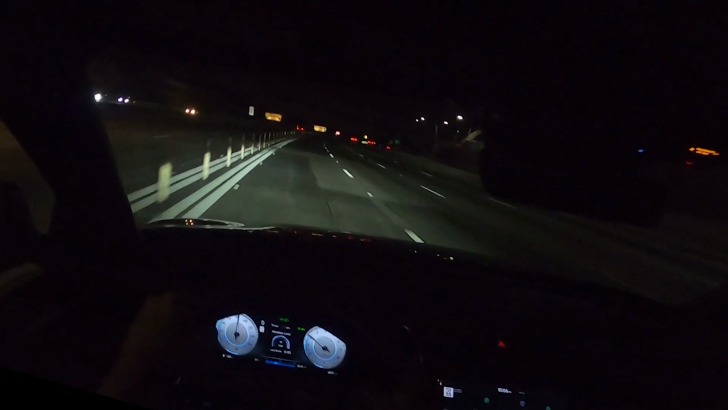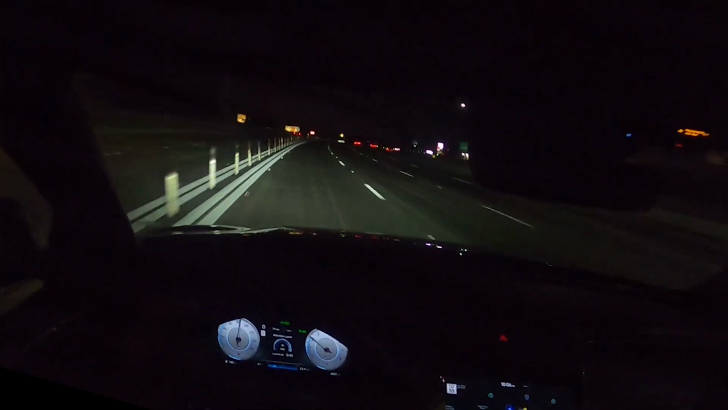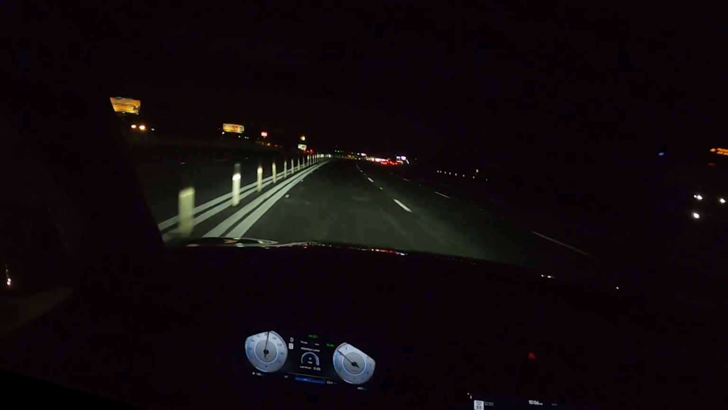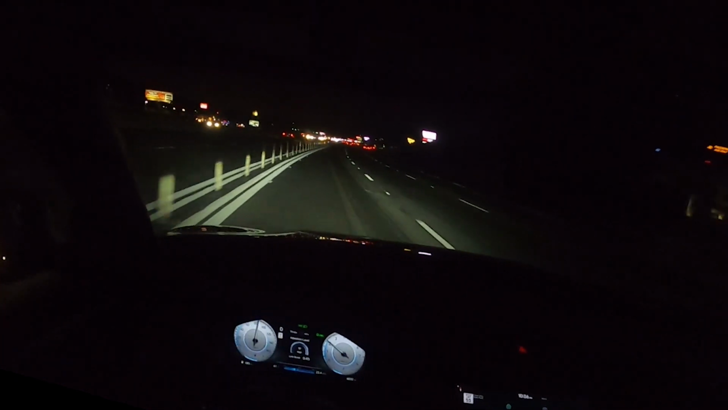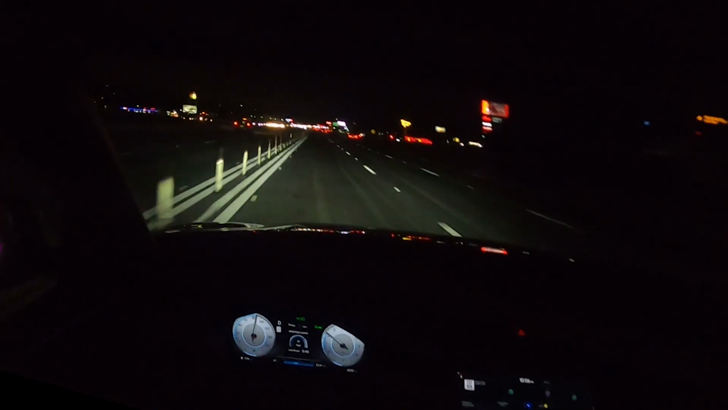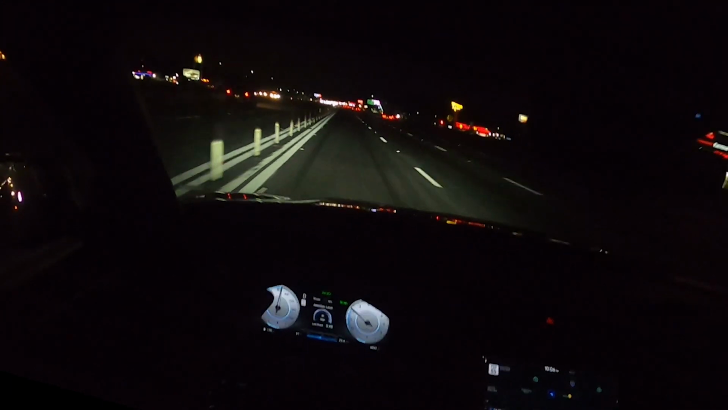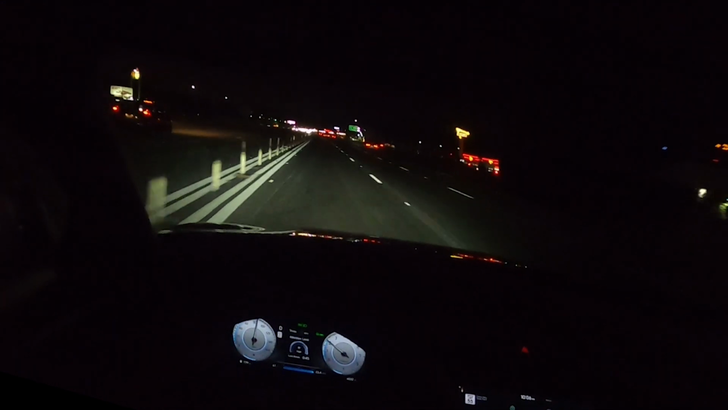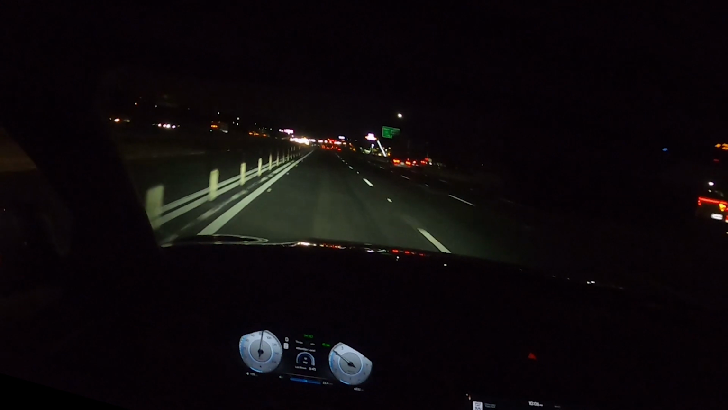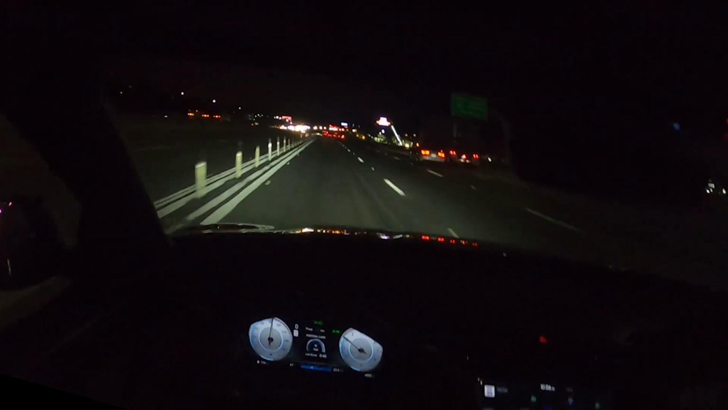I guess some people might cross-shop it with a Tacoma. The Tacoma's body on frame, I don't really like how a Tacoma drives. I have reviewed a 4-cylinder Tacoma on my channel, which was slower than death. The price point of this Santa Cruz would put it in line with a 6-cylinder Tacoma, which would certainly be faster than a 4-cylinder, but not as fast as this, nor as fuel efficient as this for that matter.